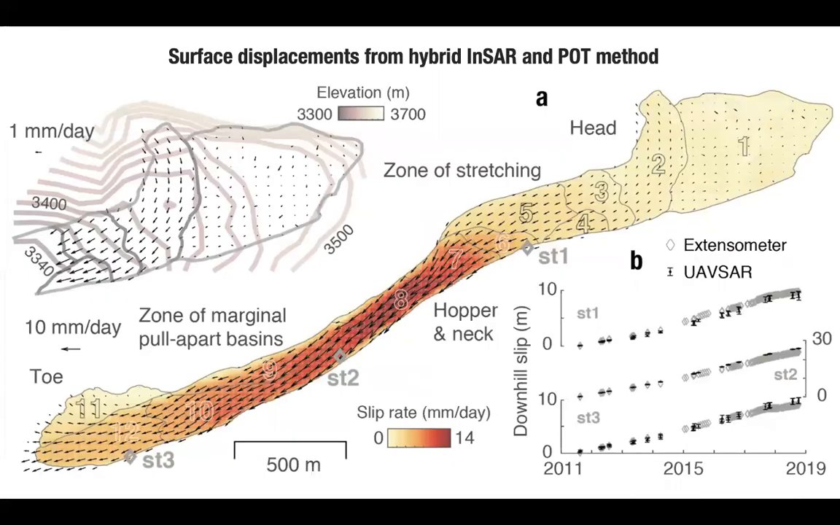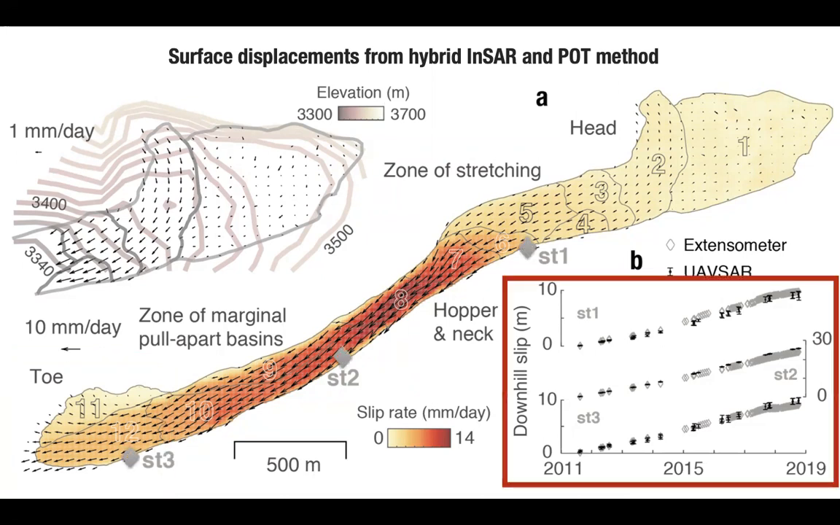The hybrid InSAR and pixel tracking methods help reduce horizontal rotation over the head and the advanced movement of the emergent toe. The time series results agree well with 3 extensometers installed at the lateral shear surface.